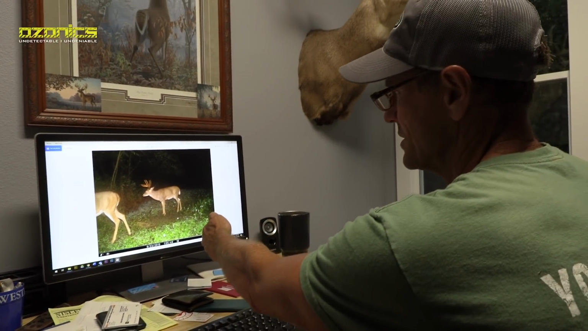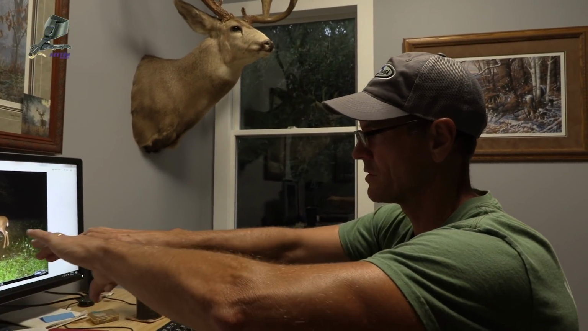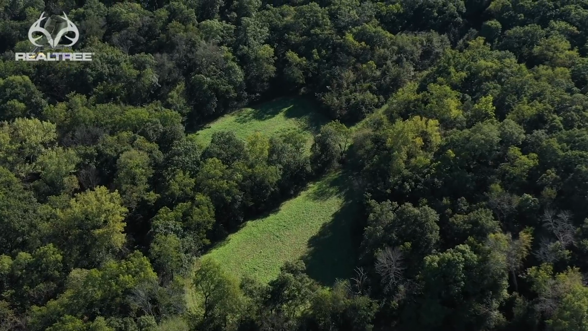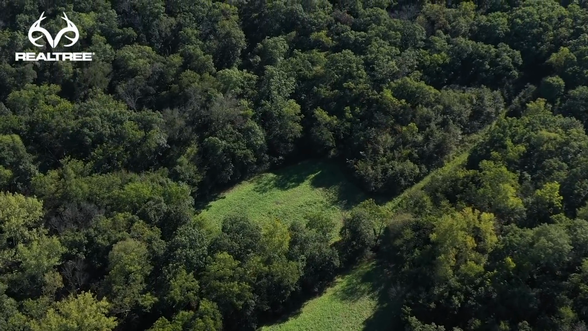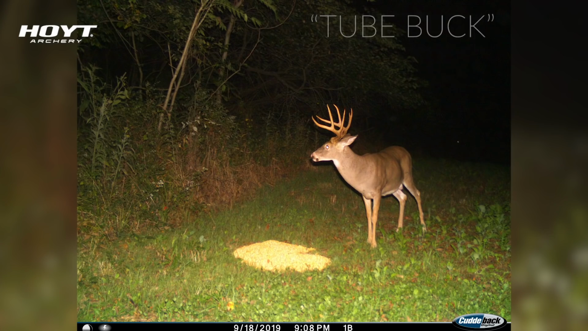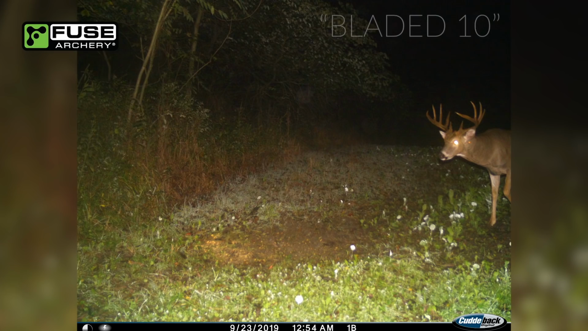And where this camera is sitting, there's actually a tube that goes across a ditch. And then we go between 2 food plots going over the top of that tube. So the location's called the tube, and we just called this buck the tube buck. So now we're up to 3 mature bucks that we know pretty much where they're at. Tube buck, bladed 10 will be further down the valley, and then that big 8 is a couple ridges to the south.